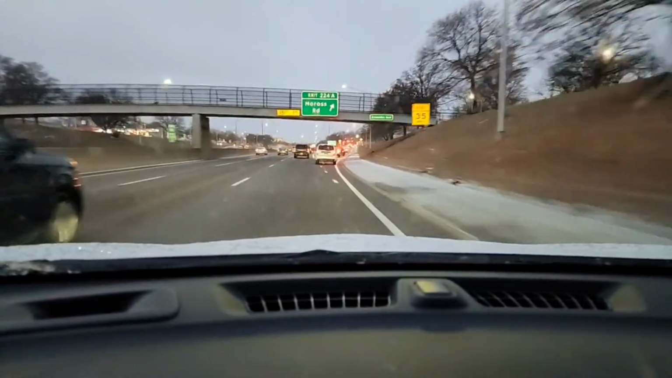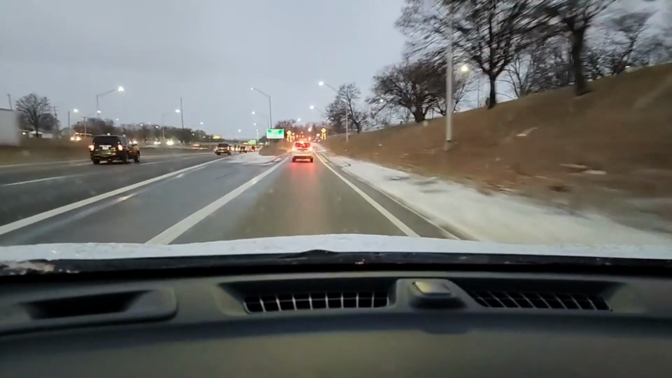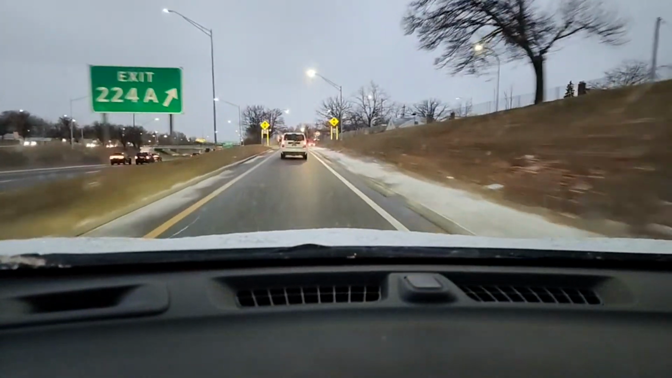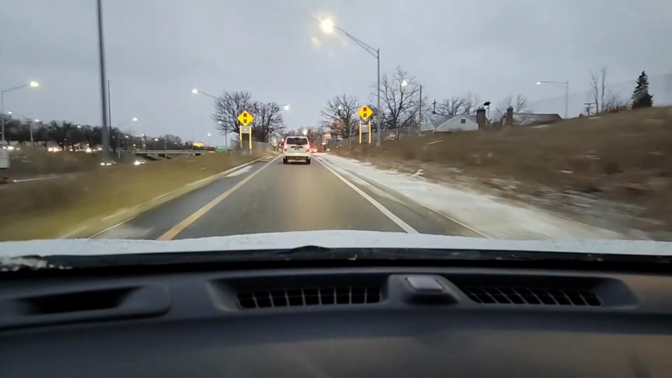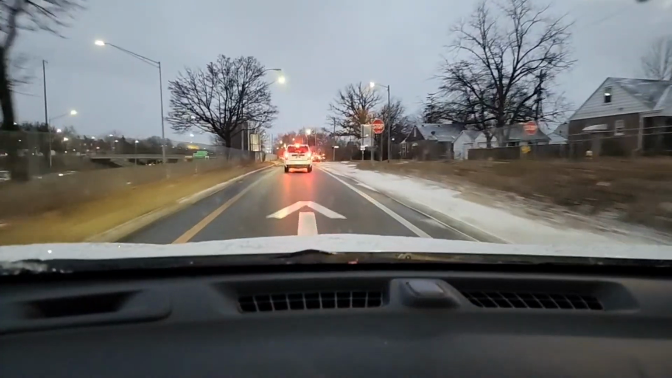One of my clients gave me a gift card to Dunkin'. So this morning, I got a little something for myself from Dunkin'. Okay, this ramp always freezes, so I'm coming up really easy, very slow. I'm taking my time.